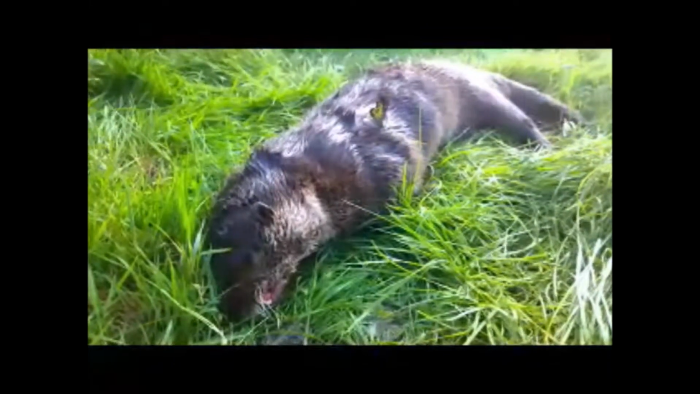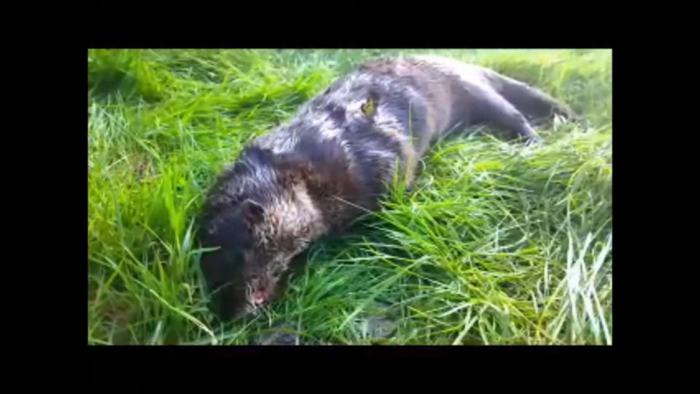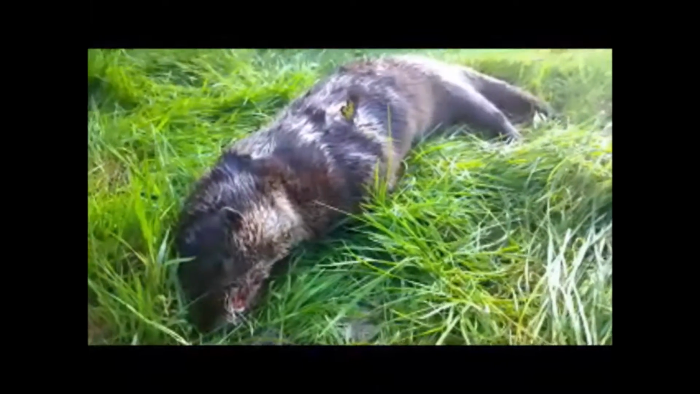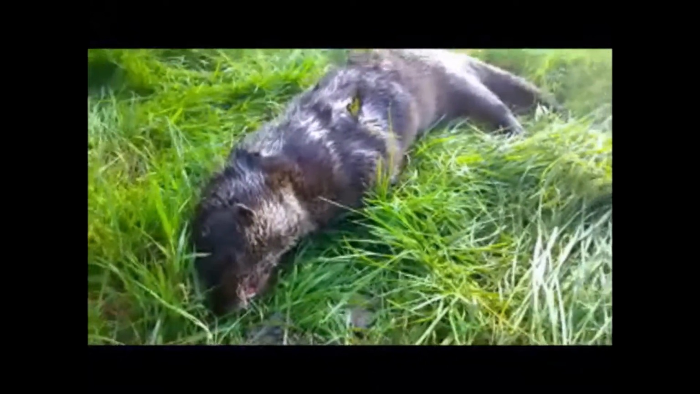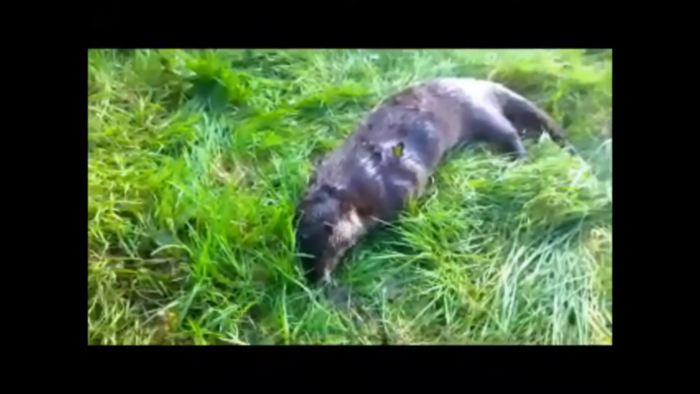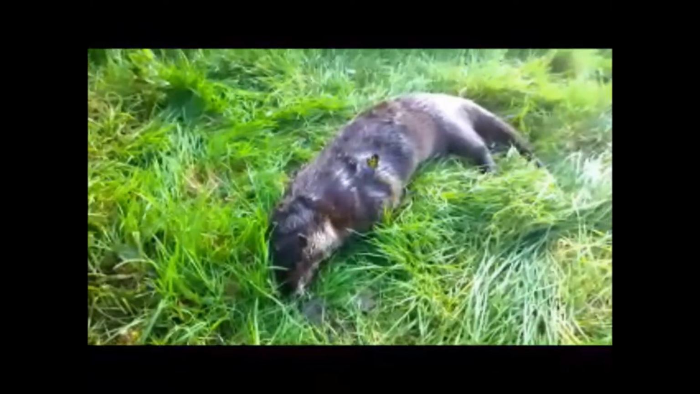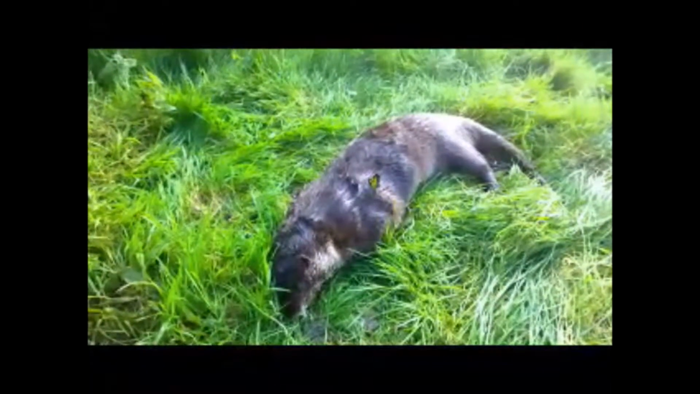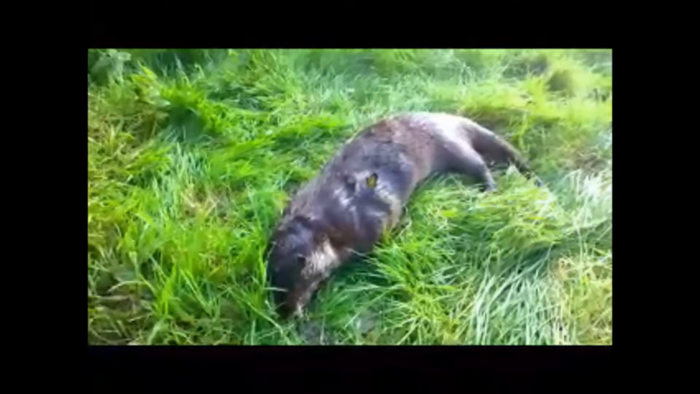Okay, we've come to Kidwelly. We're going to have a look at some habitat and structure, and I've actually found one of these otters. It's obviously been hit last night, early hours this morning. Rigor mortis hasn't set in. It's a male. My estimate is it's probably about 2 years old, maybe a little bit older. I don't think it's much more than 2.